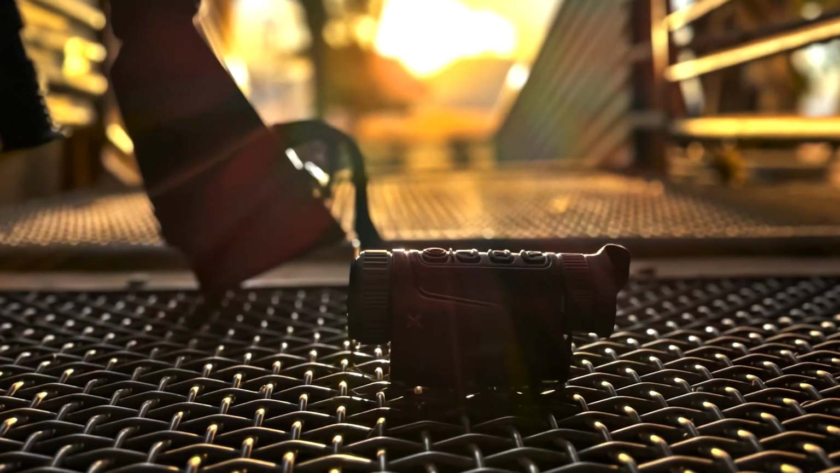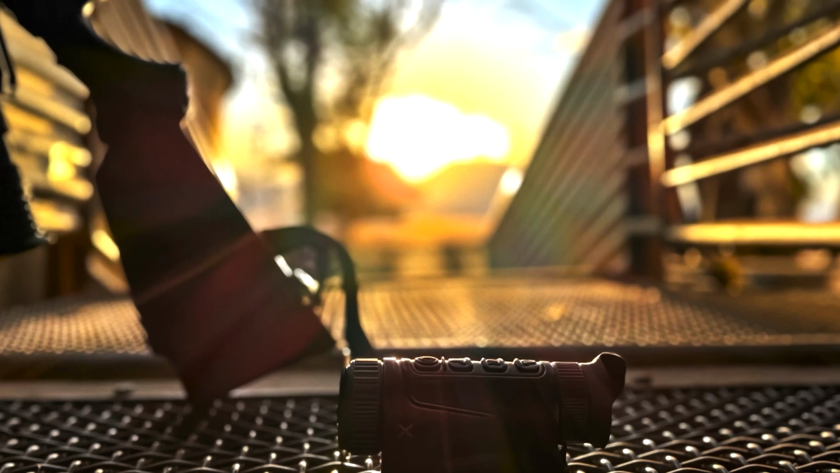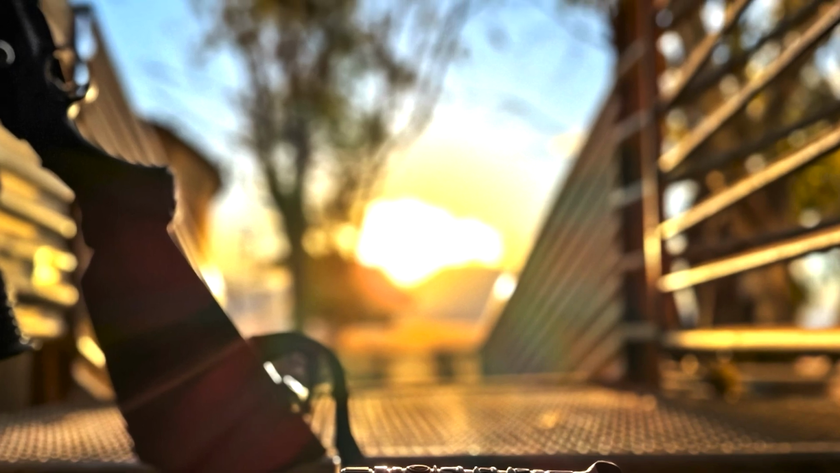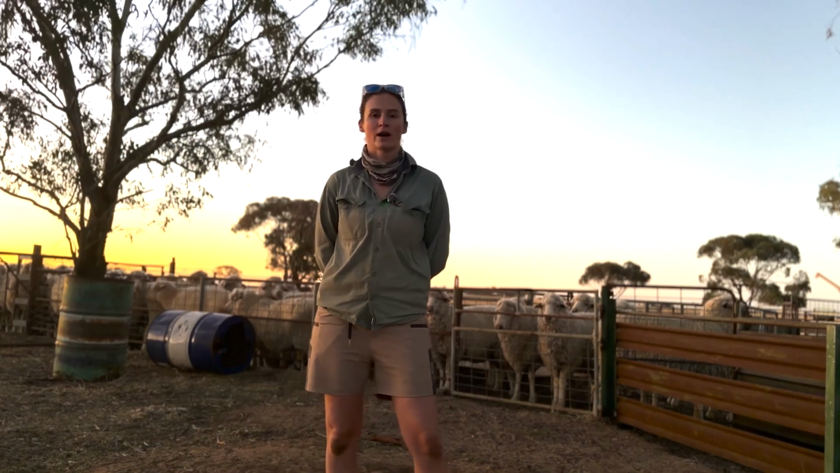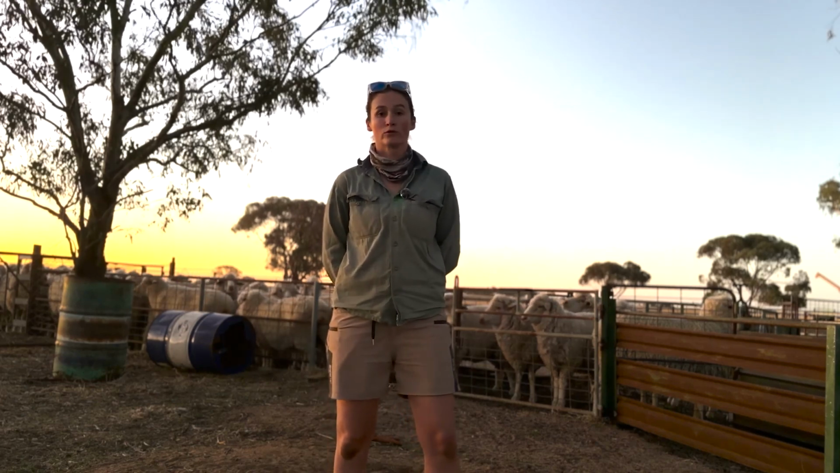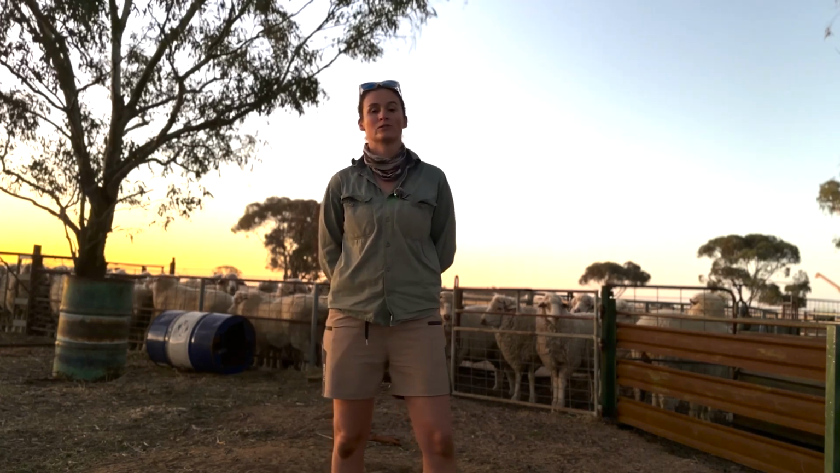A couple of other specs that matter to me are the two batteries, which last around 4.5 hours each, which is plenty for a night of shooting, and the integrated 2 to 8 times zoom. A lot of thermal monoculars actually have a higher base magnification, which can be somewhat tricky when you're on foot a lot. So the 2 times base magnification is going to be great for rabbit shooting, pigeon shooting, etc.